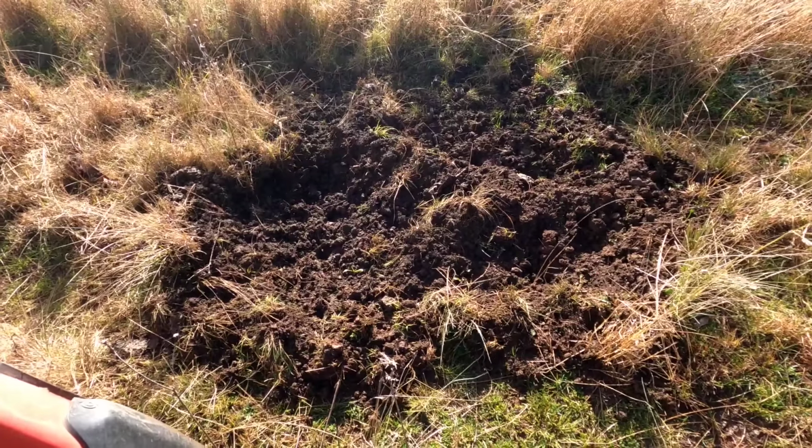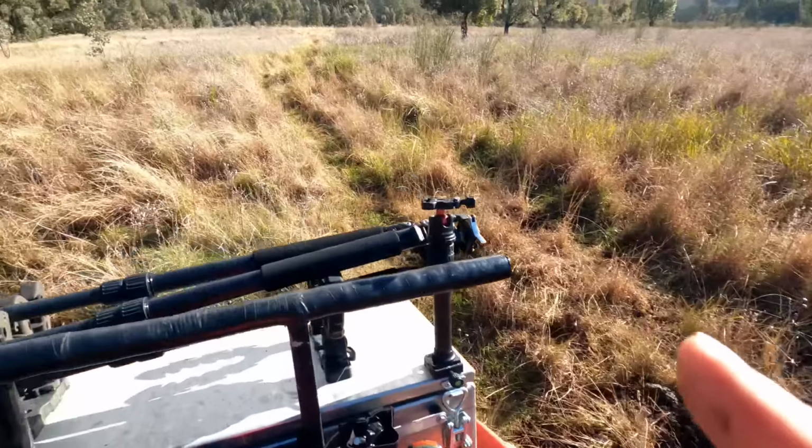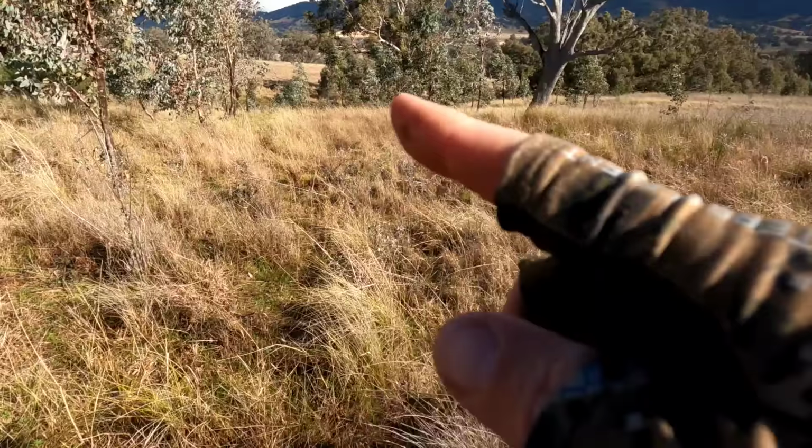That is really fresh. So there's a whole heap of country down in here, big gully.